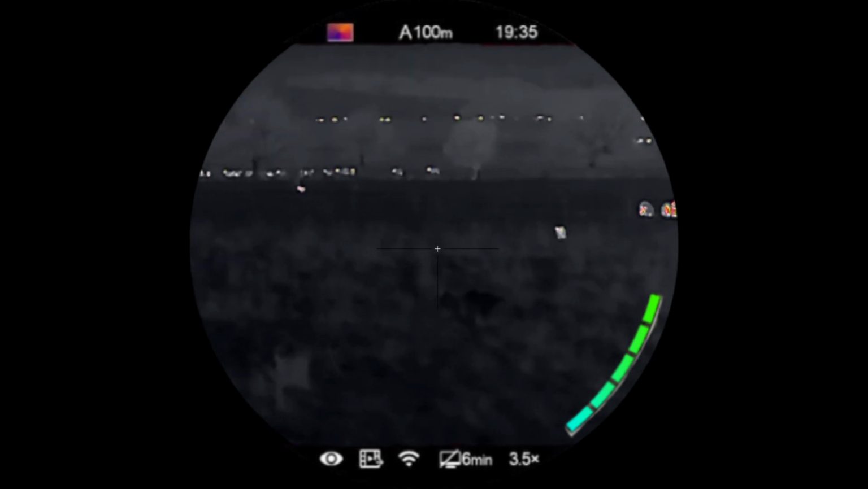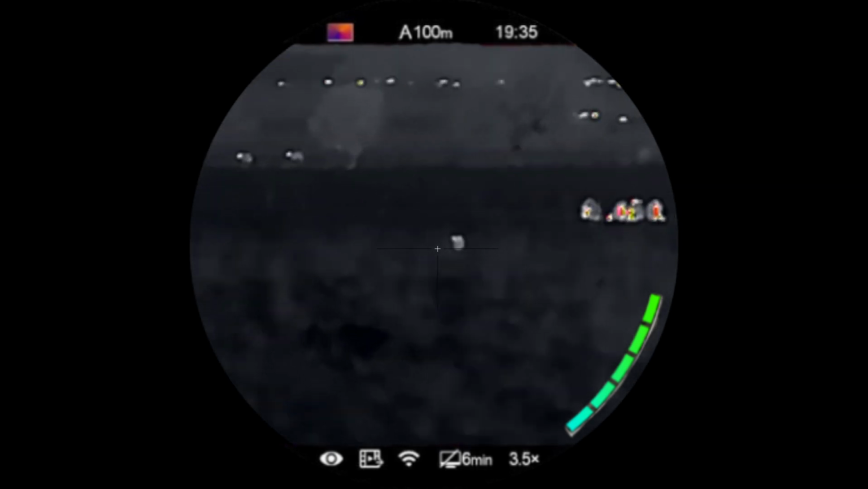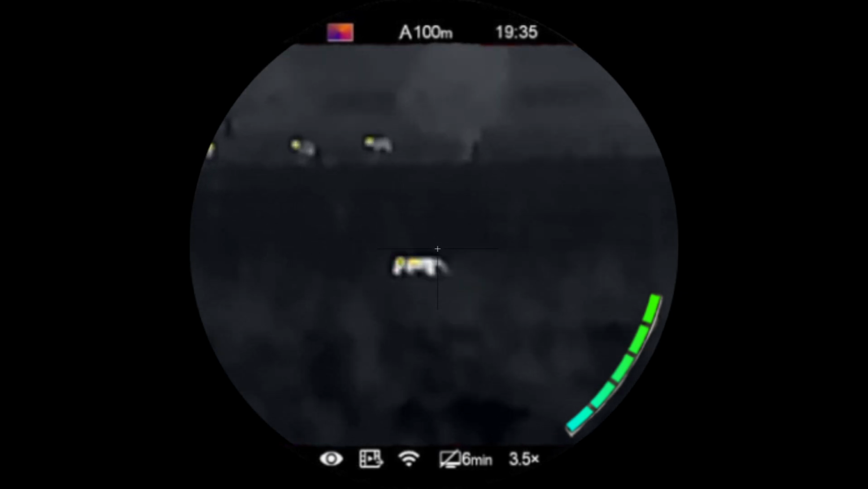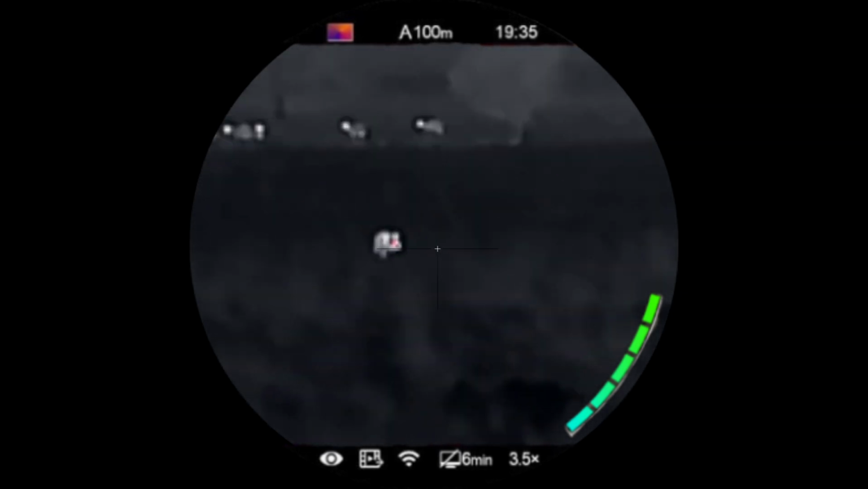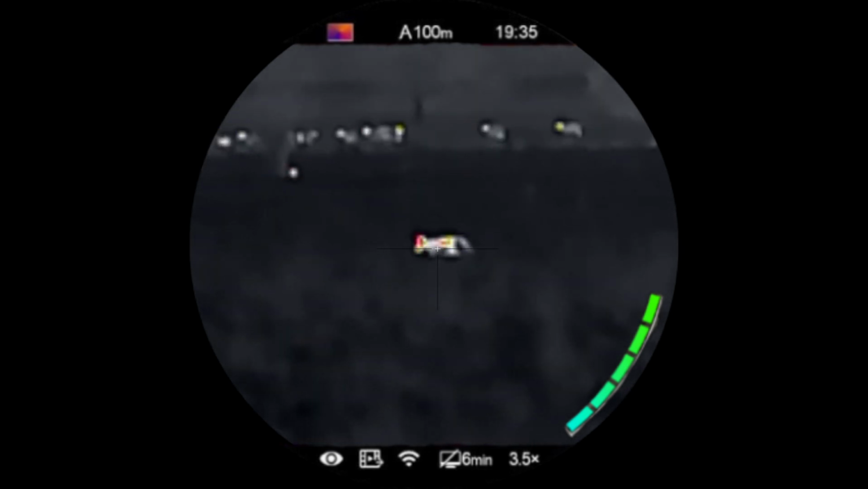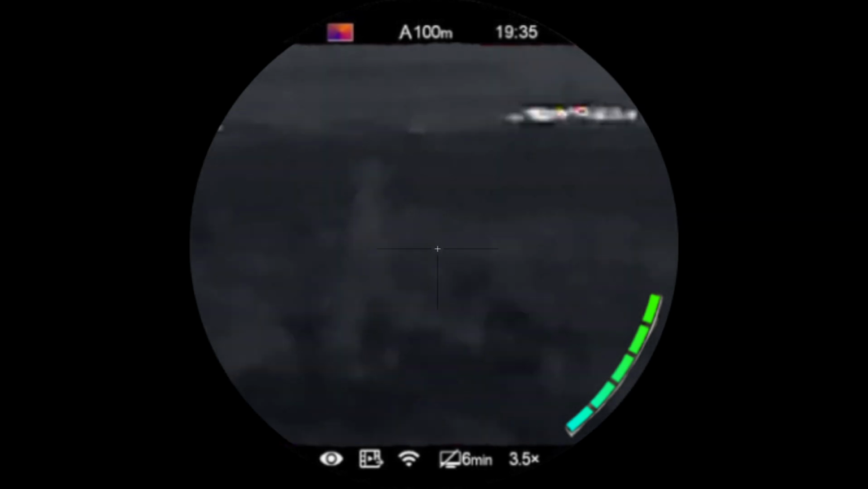There's more there further in the distance. Oh, he's going for the fence. Okay, he's moving the other way.